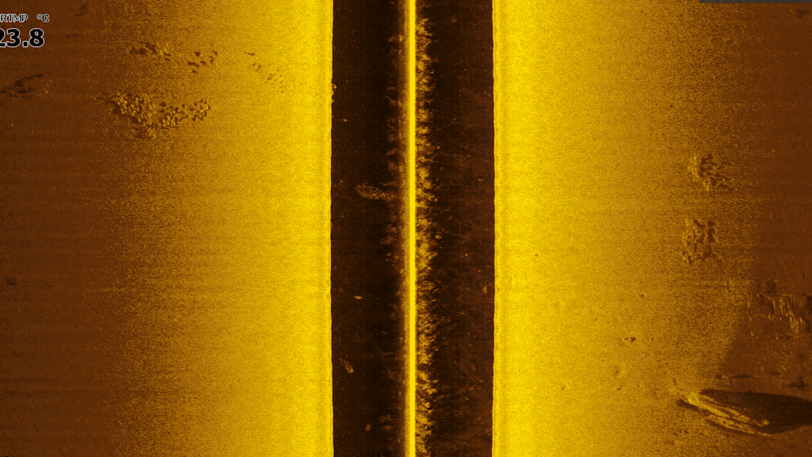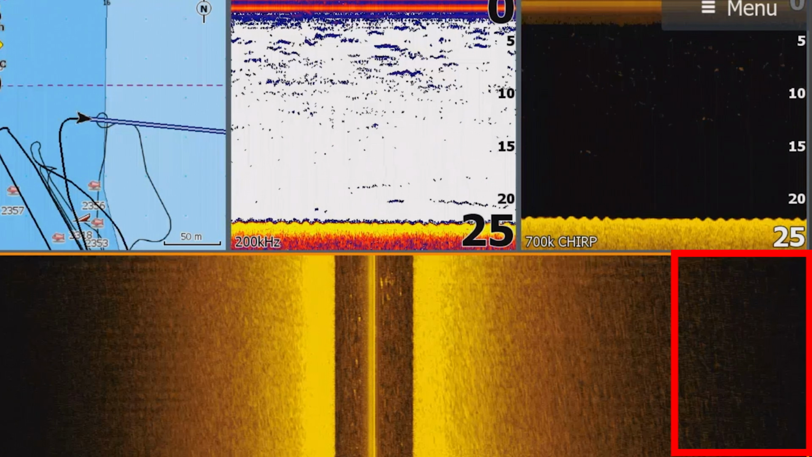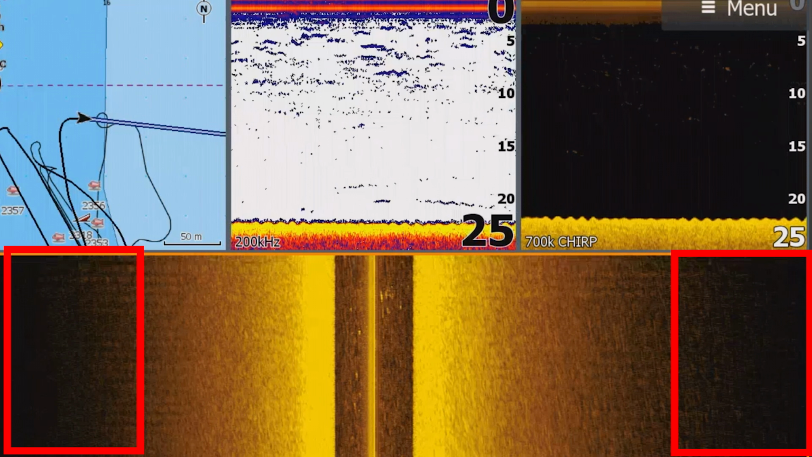Now, when I've adjusted my side scan range as far as I can go, sometimes you'll notice on the edges you'll get these dark spots. And that's where your transducer beam can no longer see. It can't see that far. And that's when you need to dial it back so that your screen is giving you the most information you can without wasting space on that dark black part.